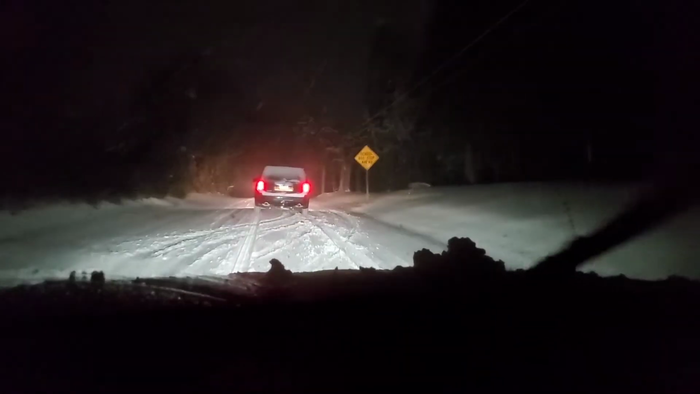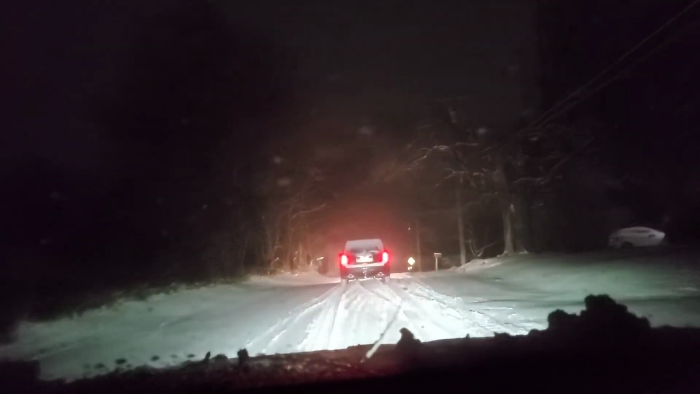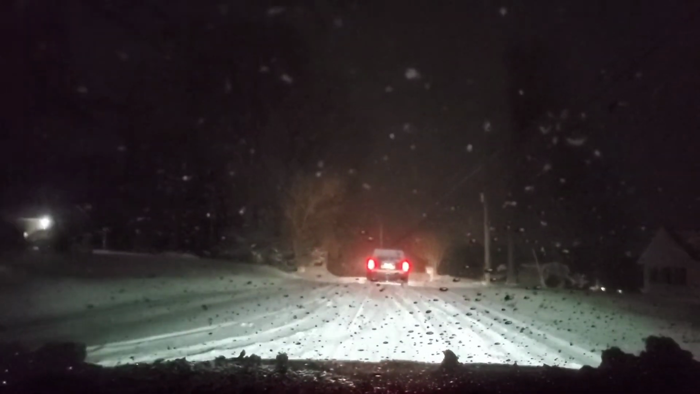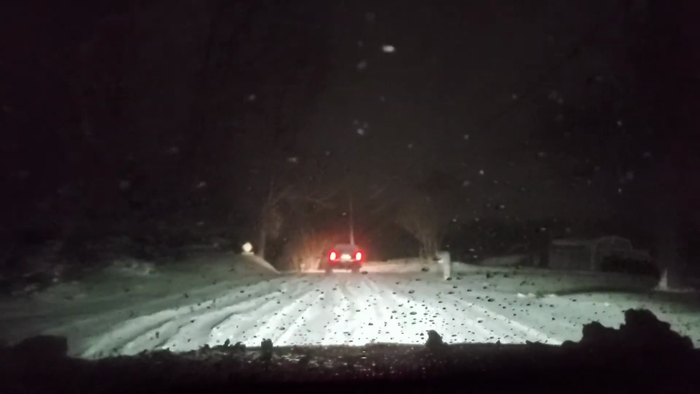Snow is so dry and so light with the wind. The snow from the rooftop was blowing away. Now the tricky part comes again. It's going up the hill and then going down the hill. Create a little distance from the front car.